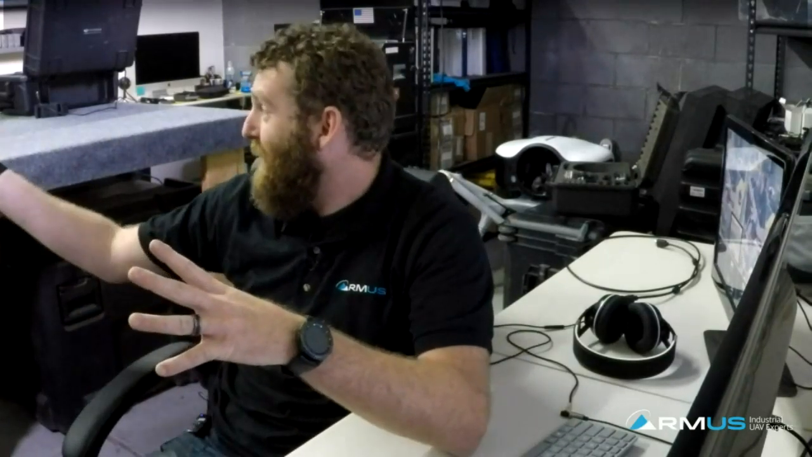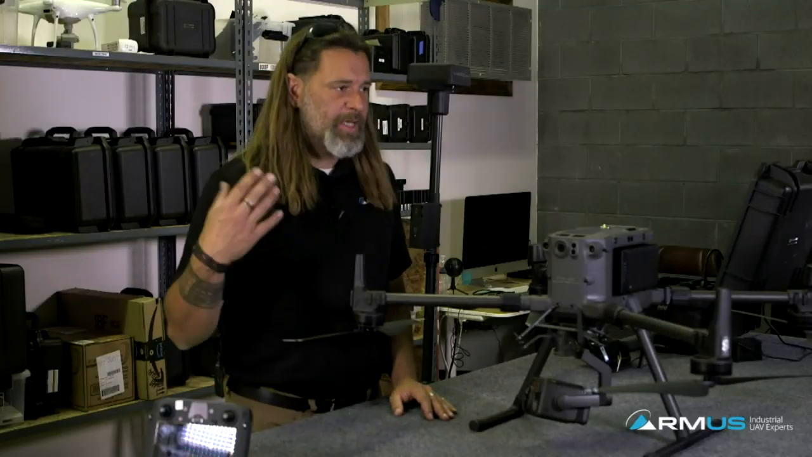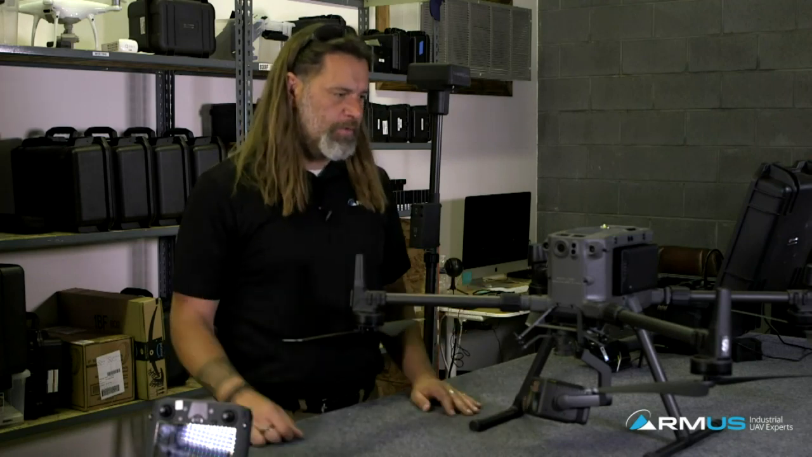Is SD card storage only on the controller? How does that work for large image/video files? So give us a little more update on the file structure, how that records, and talk about the recording on the smart remote itself. Sure. Okay, here we go. A little bit about SD cards and where you're storing them.